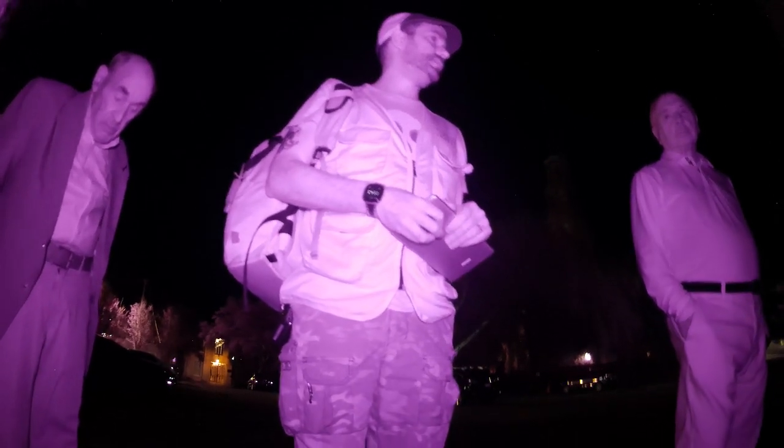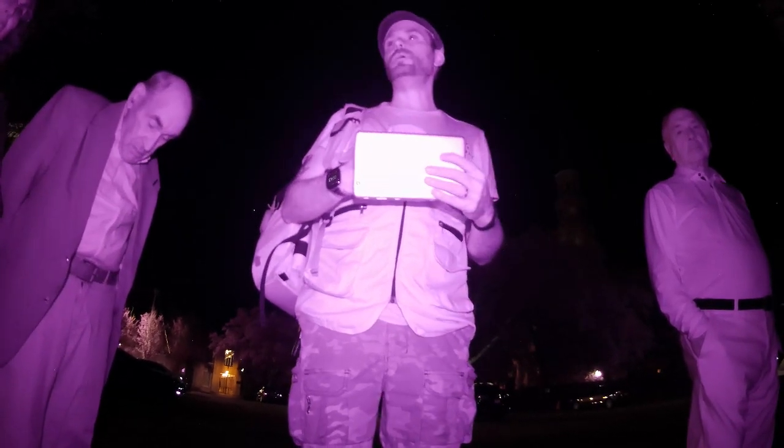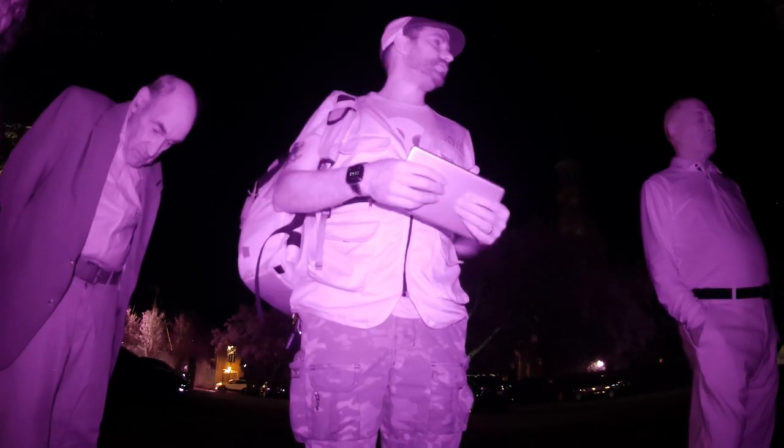It does create these images through artificial intelligence. So basically the readings we've been getting from our EMF meters, it's going to translate that into some type of image. I don't know what the images are going to be because it's different every day. They're developed by artificial intelligence.